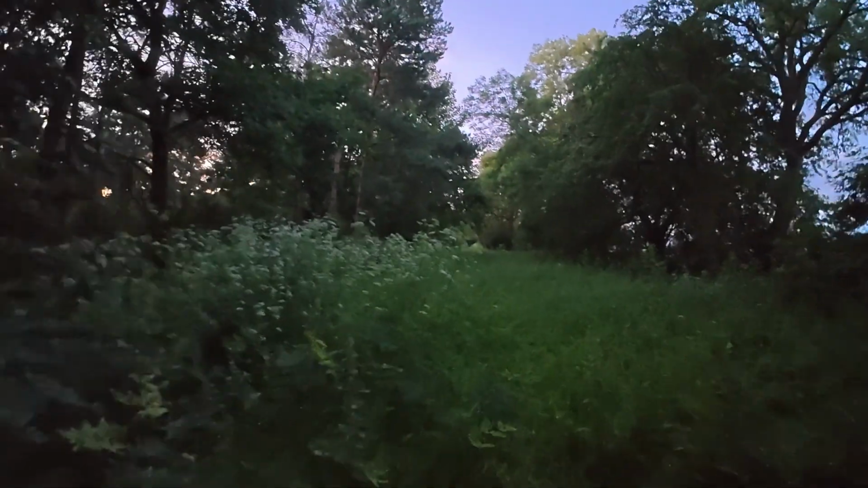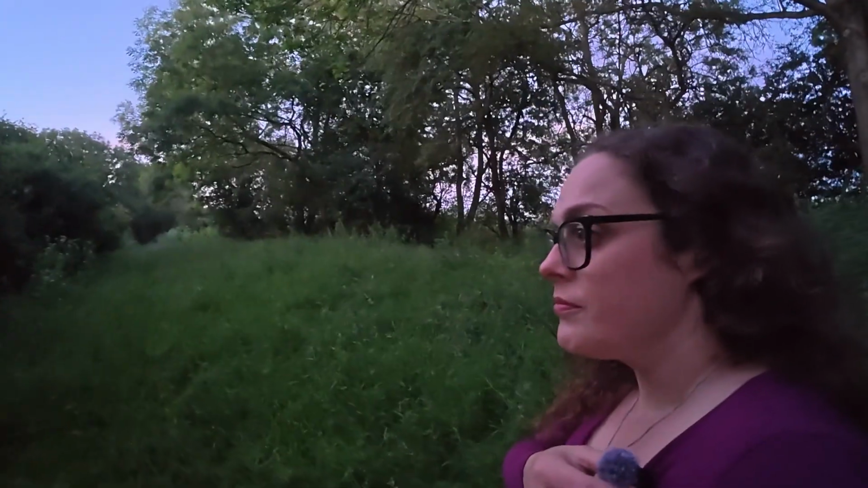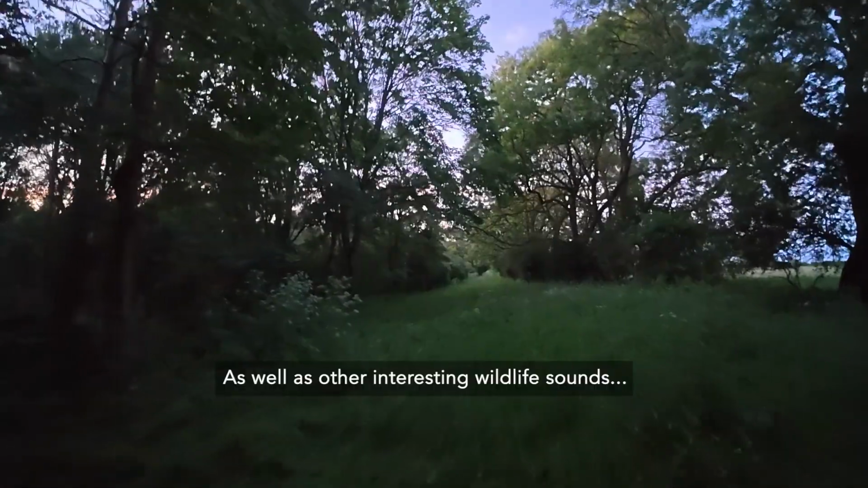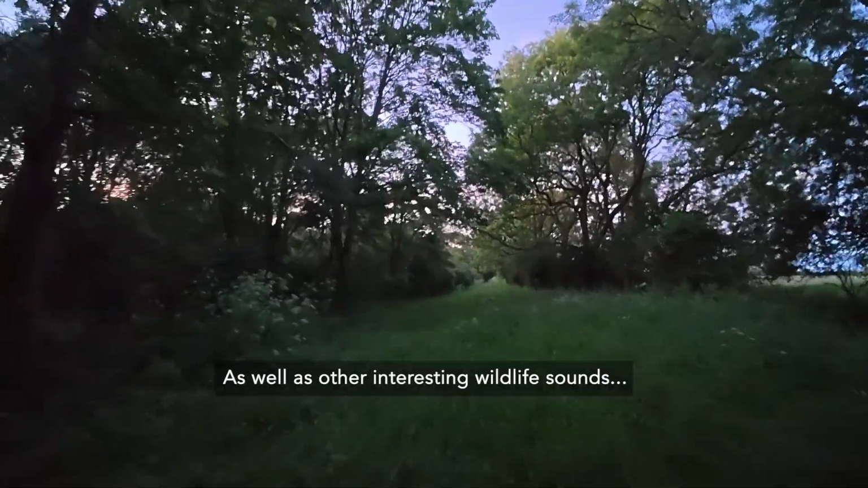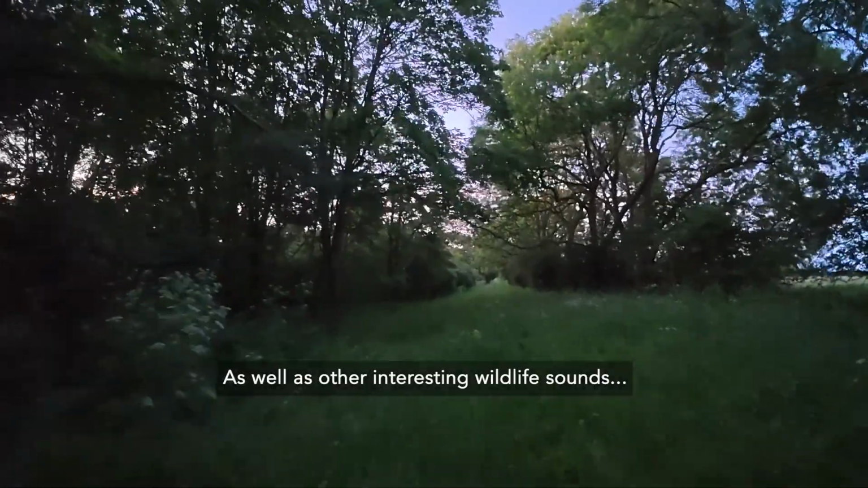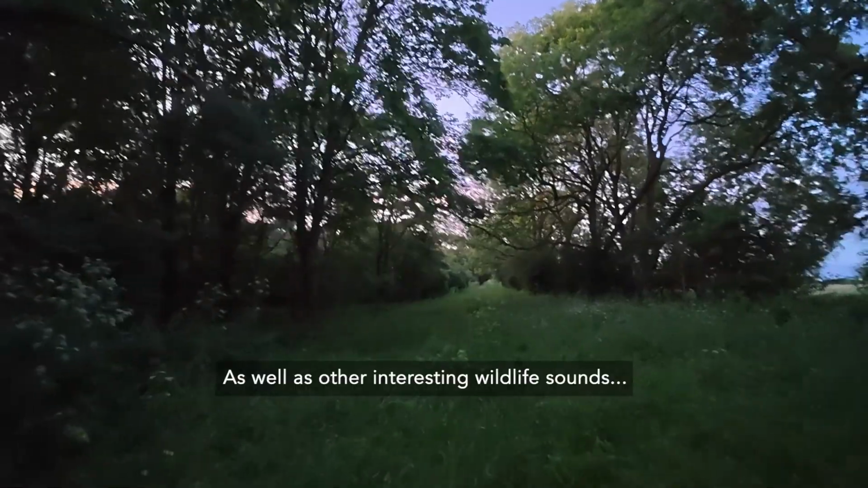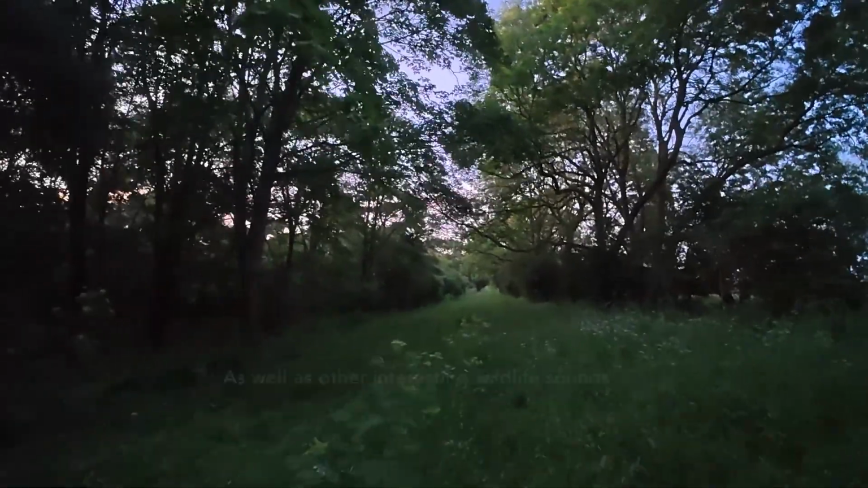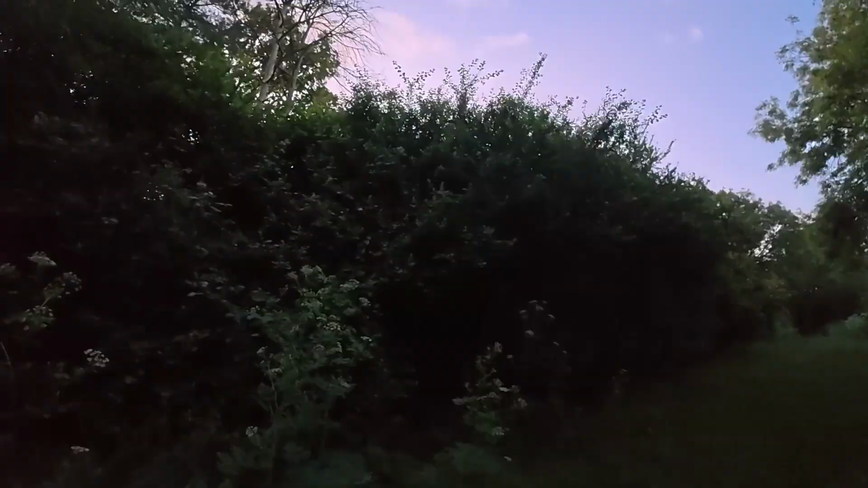On my way to go sort the battery issue, I had to stop along the way to listen to the birds singing their last before they settled down for the evening. I love this time of night. It's like a shift change between the creatures of the day and those of the night.